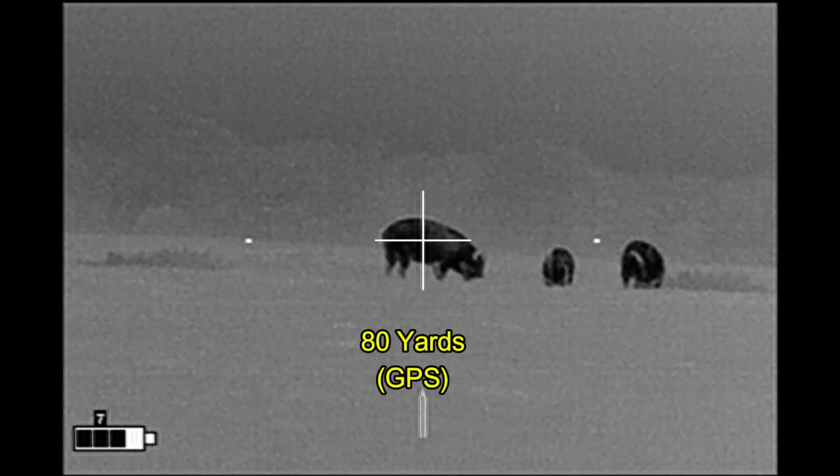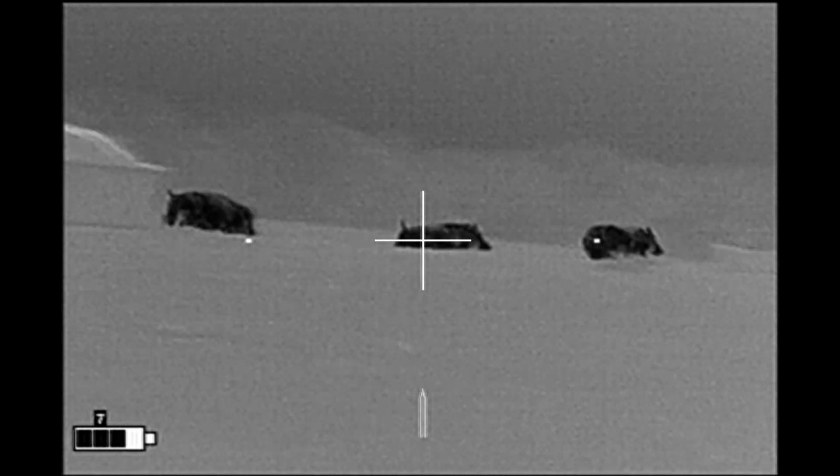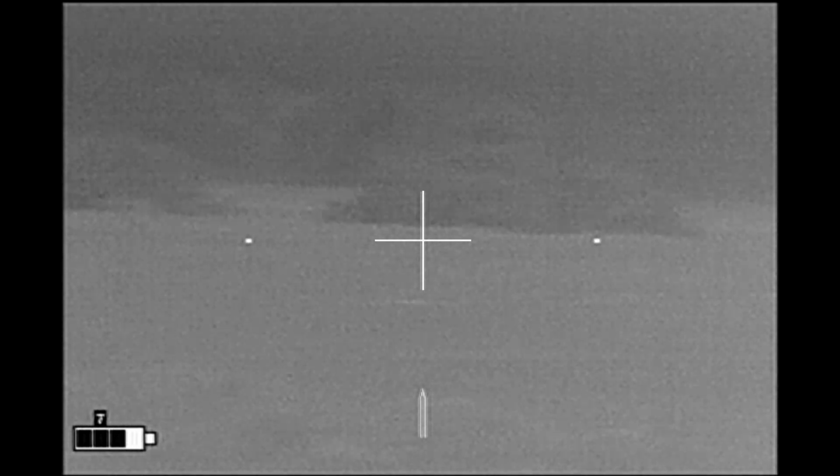And this one is definitely a sow. Alright, here we go. And just like that, all the hogs head for the creek area.